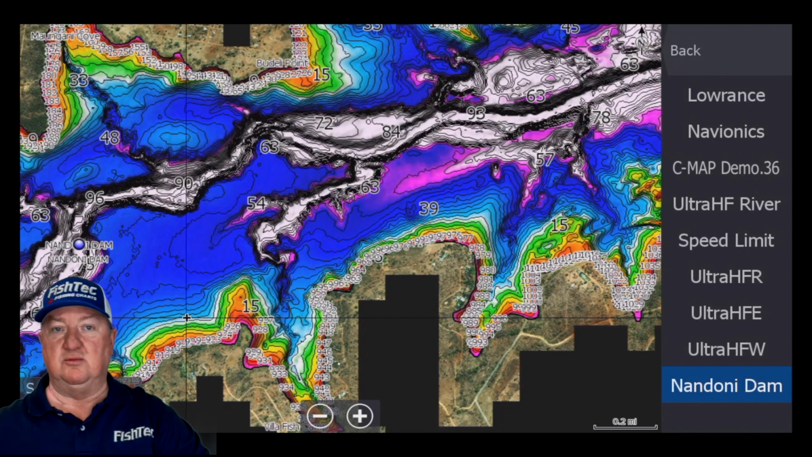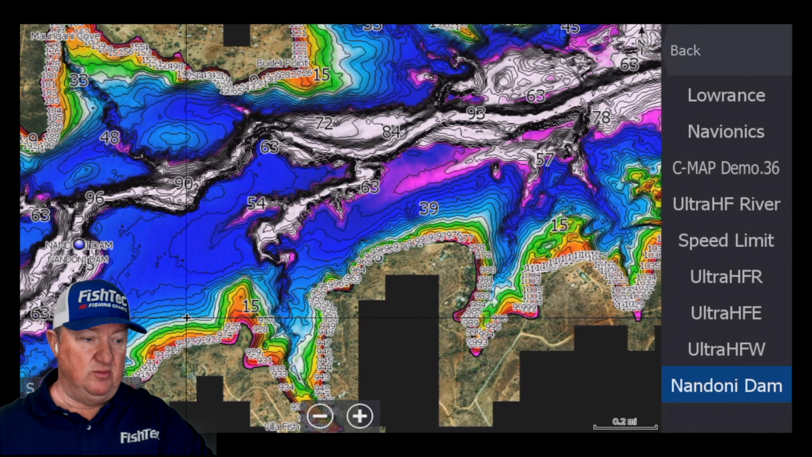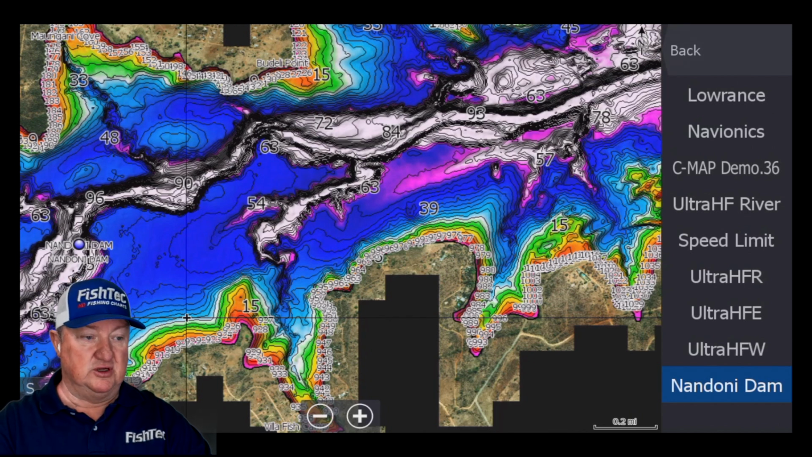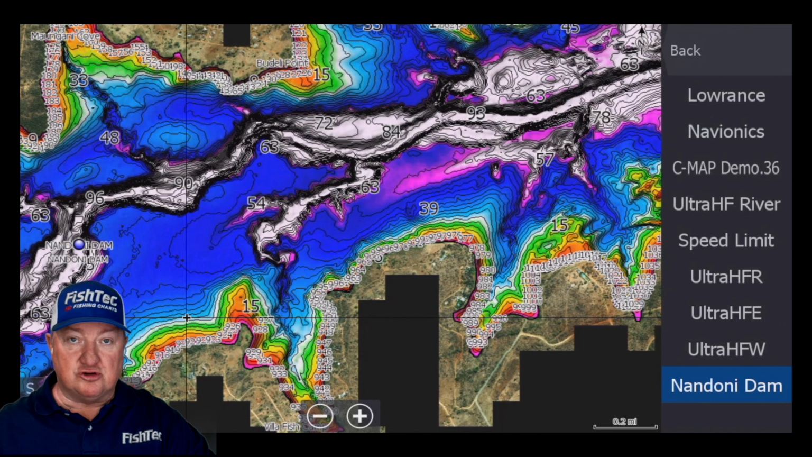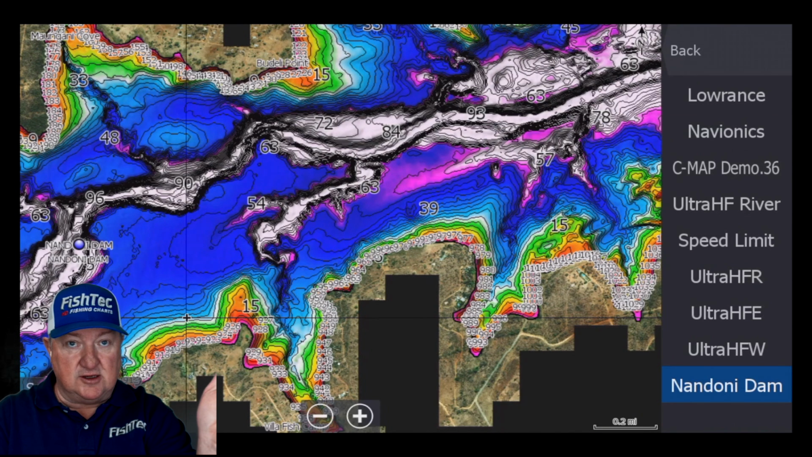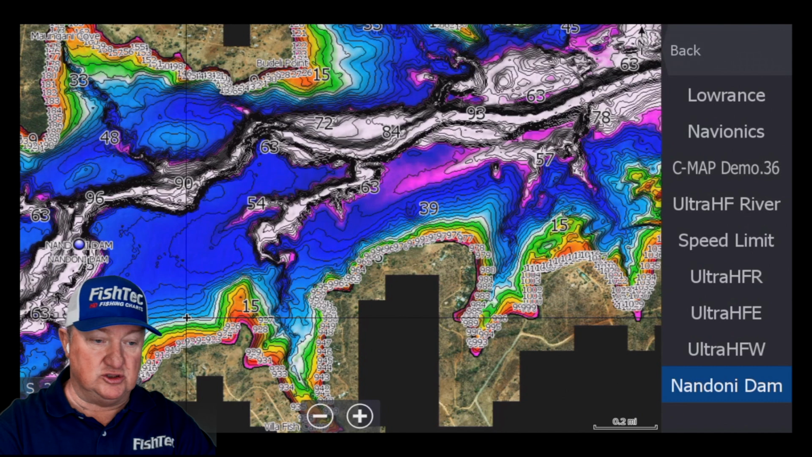If you're launching, which most of you are going to be from the east side of the dam, you're pretty much going to be safe, and whatever you can see visually, you're going to be okay with. But the minute you start heading west, you need to be very, very careful. So what I suggest you do is go straight out. Don't cut any corners and try and take a shortcut. Get into the main channel.